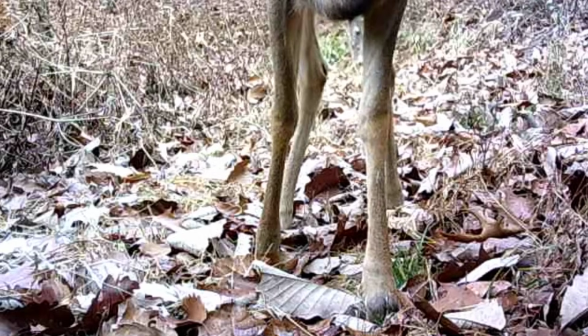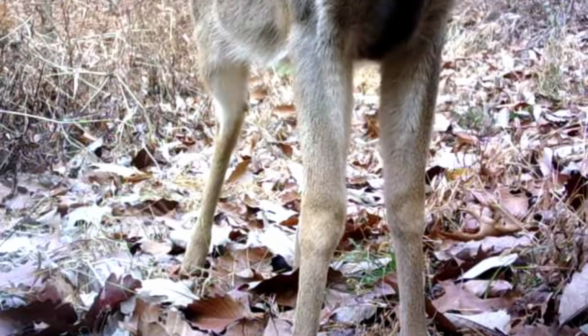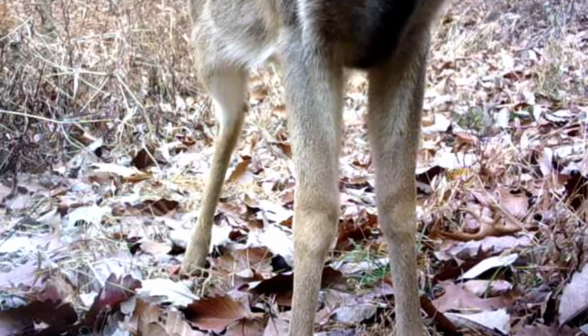And these bucks are hot right now. They are on it. They don't care about the camera whatsoever. Look at them here. Nose to the ground right behind that doe. It's that time of year, guys.